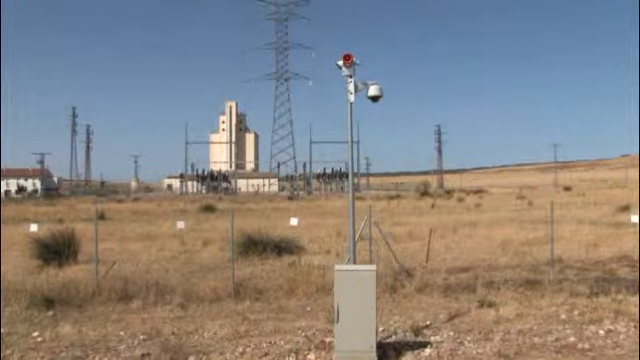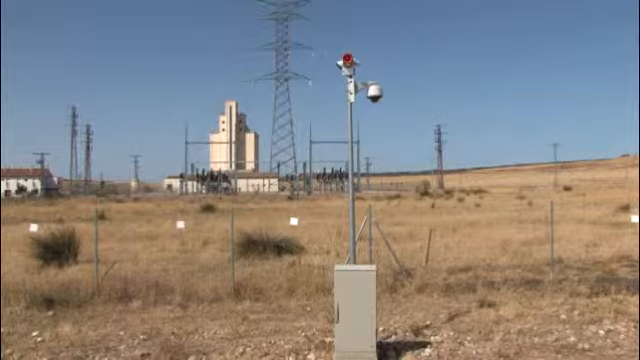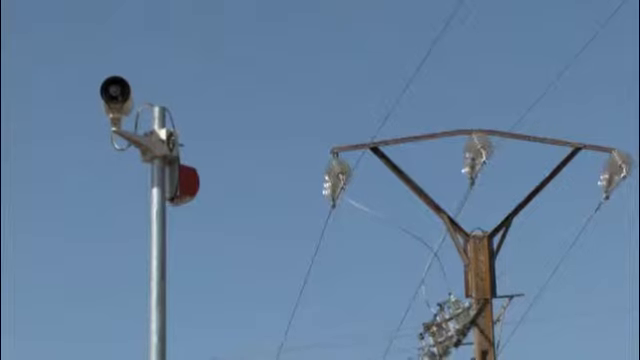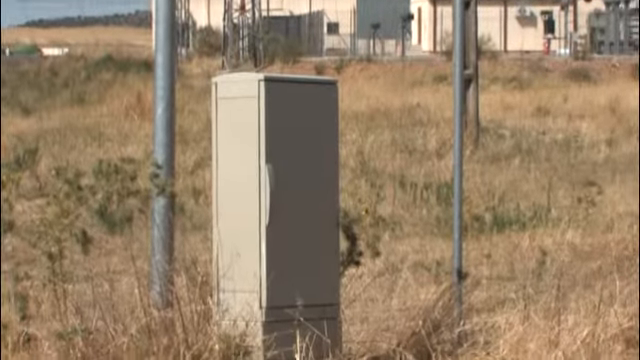Along the perimeter, 25 observation posts are installed. An observation post consists of a fixed-mounted FLIR Systems thermal imaging camera, a light sound beacon and, in some cases, a CCTV camera that can be used during daylight. At each observation post, an electrical cabinet is installed.